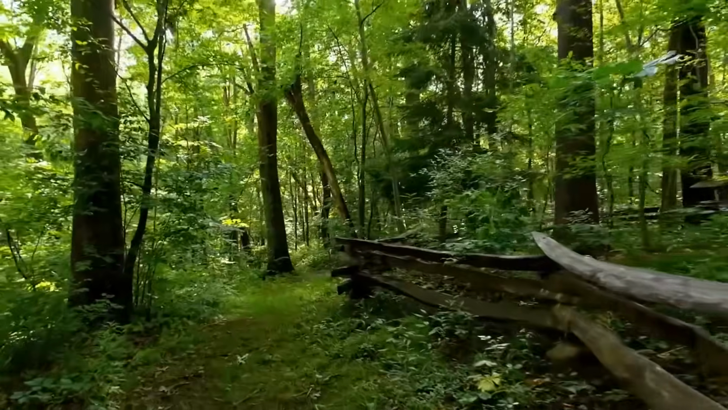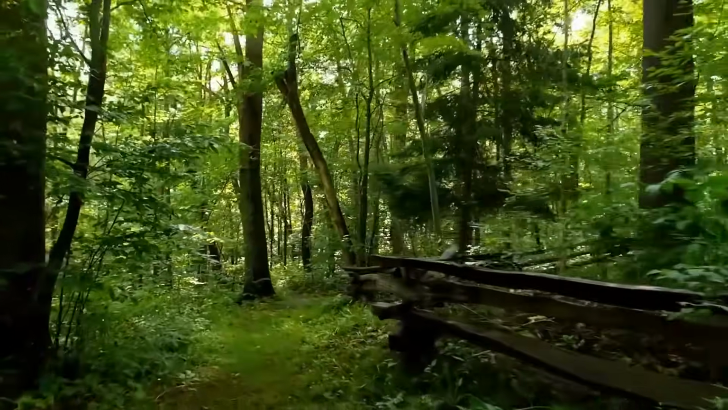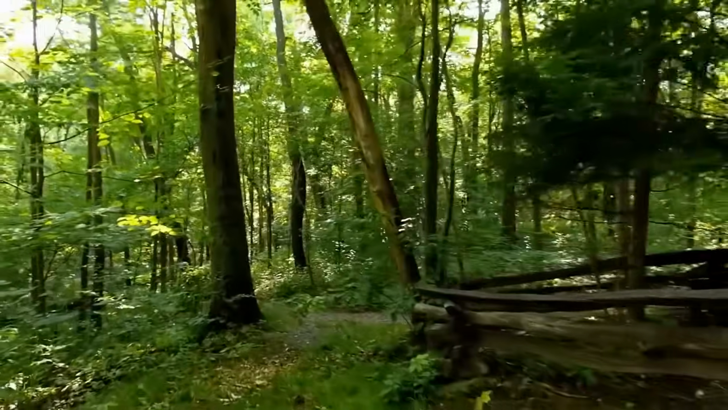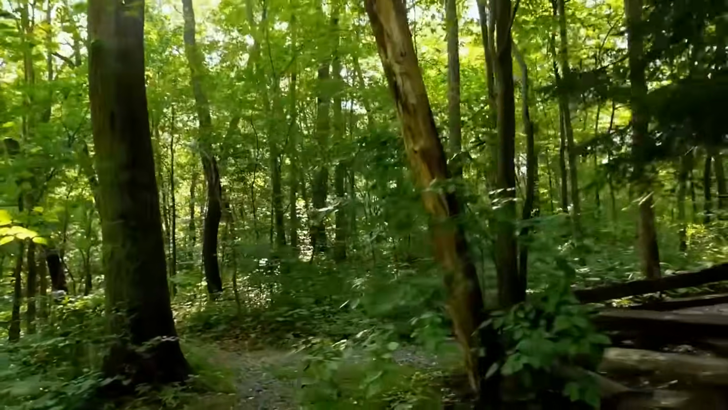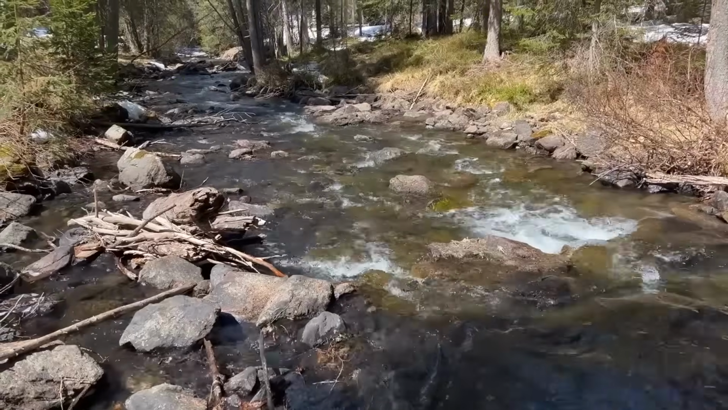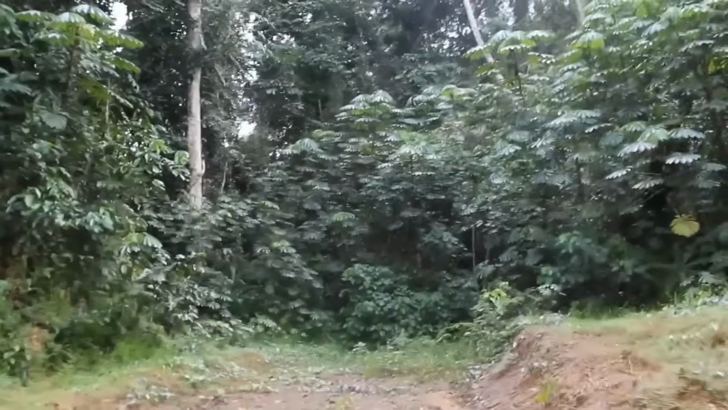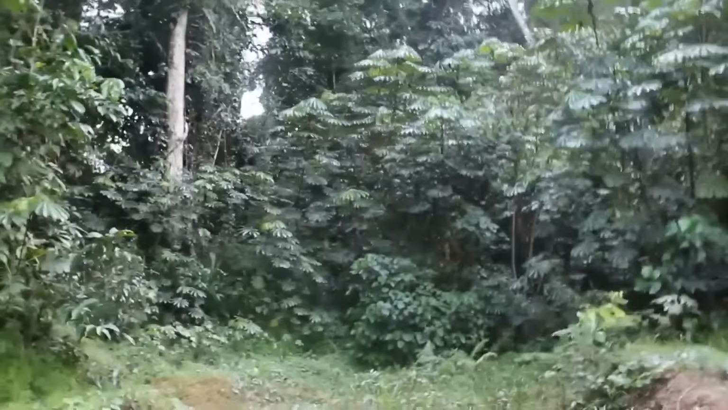People have tried, though. In the early 2000s, there was this wave of illegal settlers who tried to move into the forest, and it took government troops and UN peacekeepers to get them out. There's also been poaching and illegal gold mining here. In 2023, over 3,000 illegal miners were removed from 24 camps in the park. But because of how wild and untracked the forest is, just getting in is hard enough.